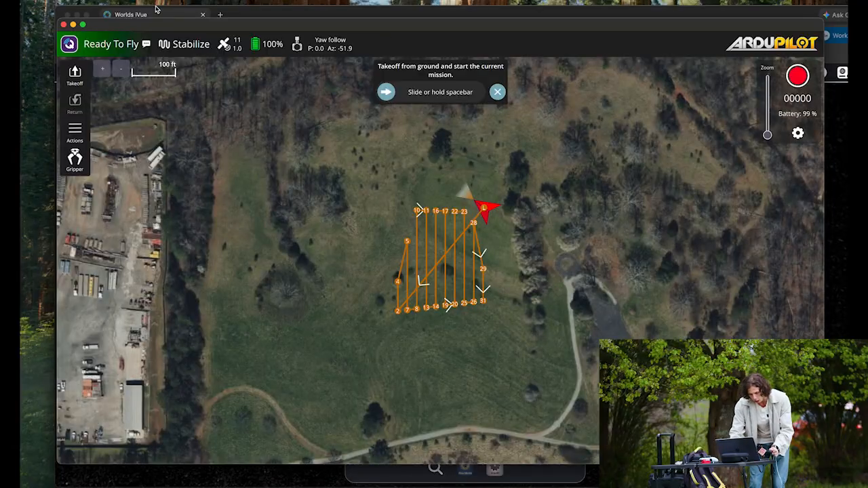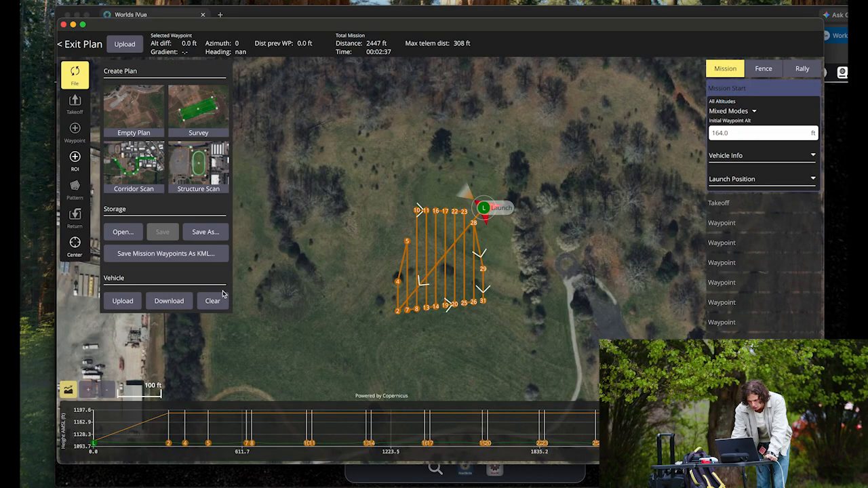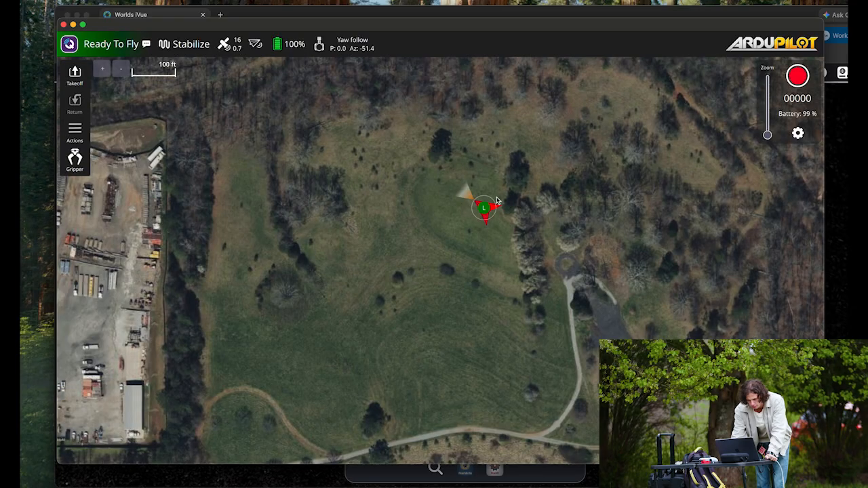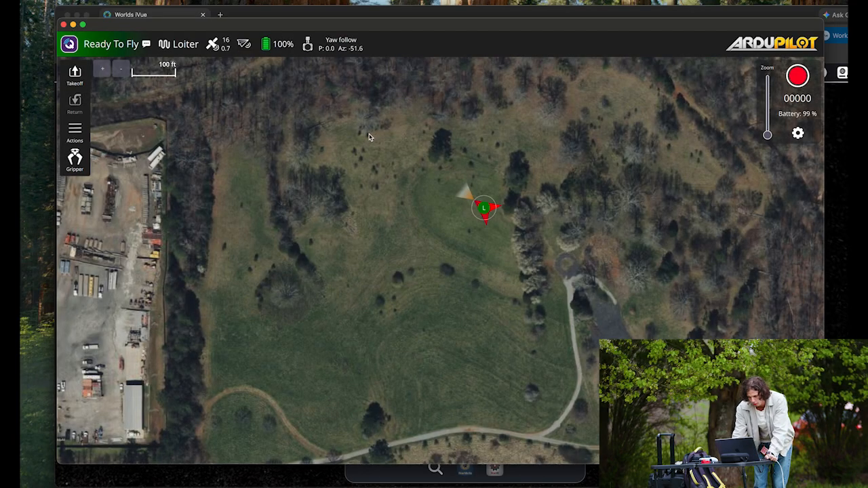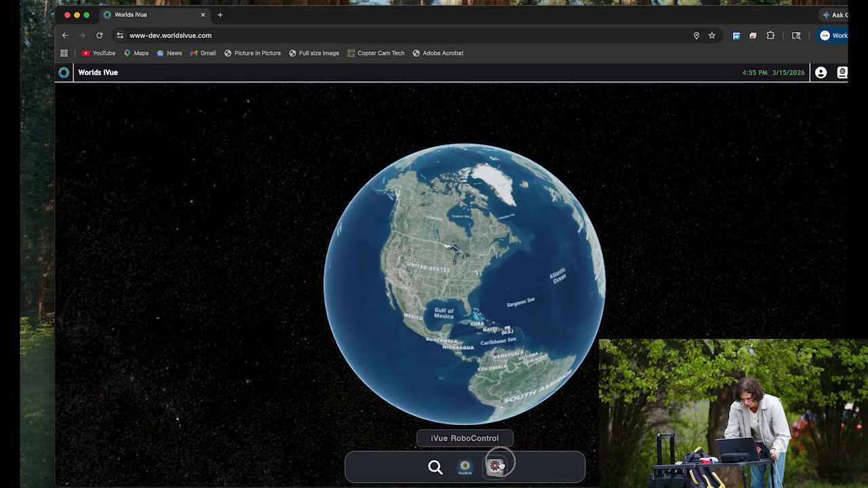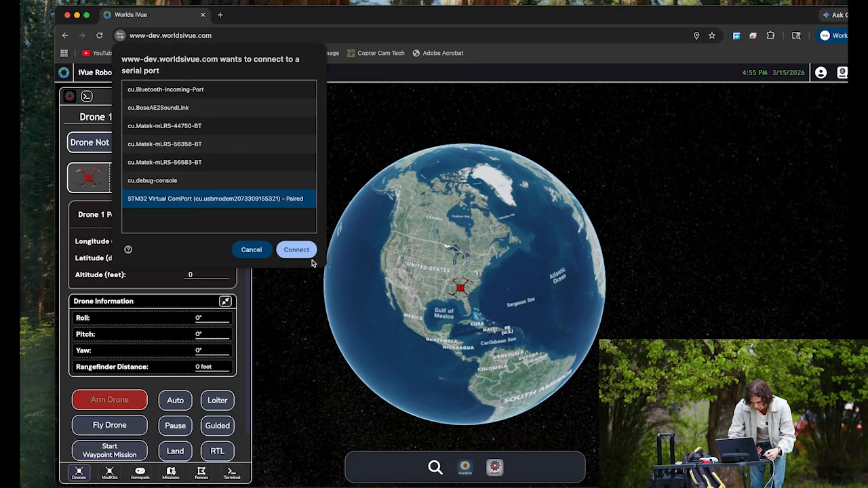today. I'm going to remove this plan from the developer HP. Just going to plan flight, file, clear, yes. All right, and let's go over to loiter flight mode. It all looks good. All right, let's exit. Add a drone, connect to drone, STM32.